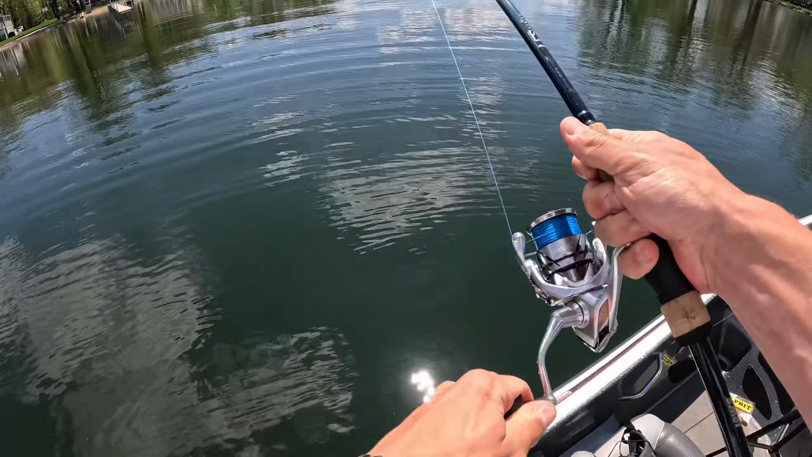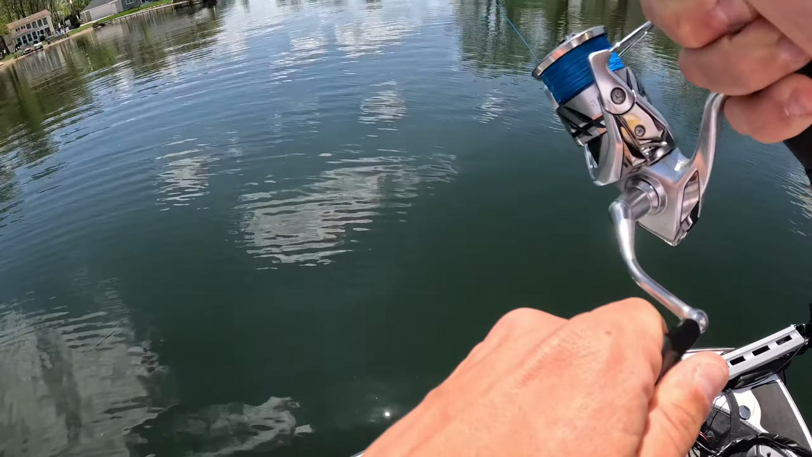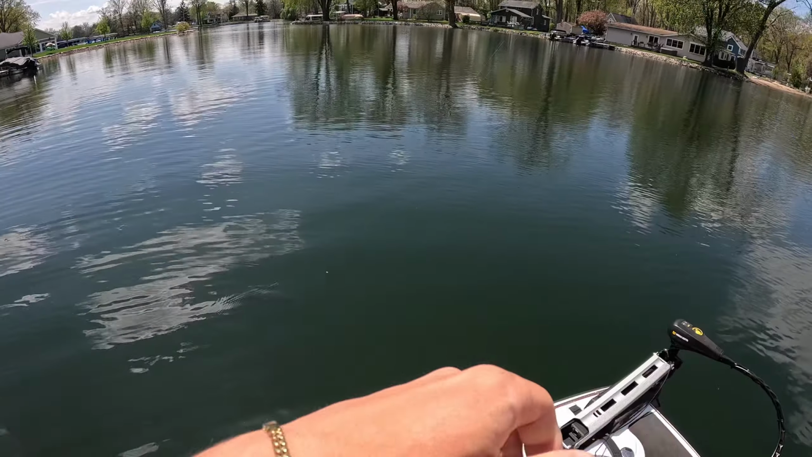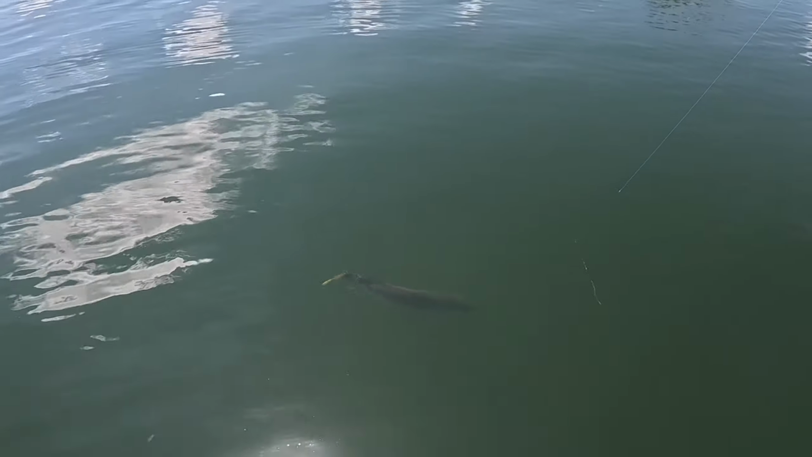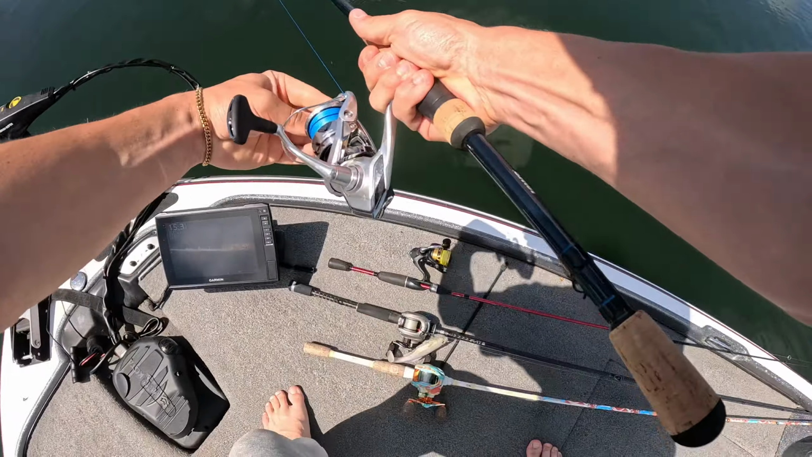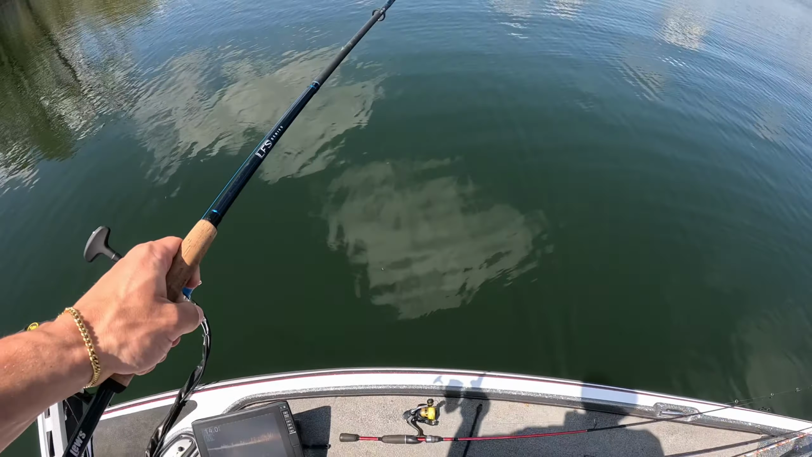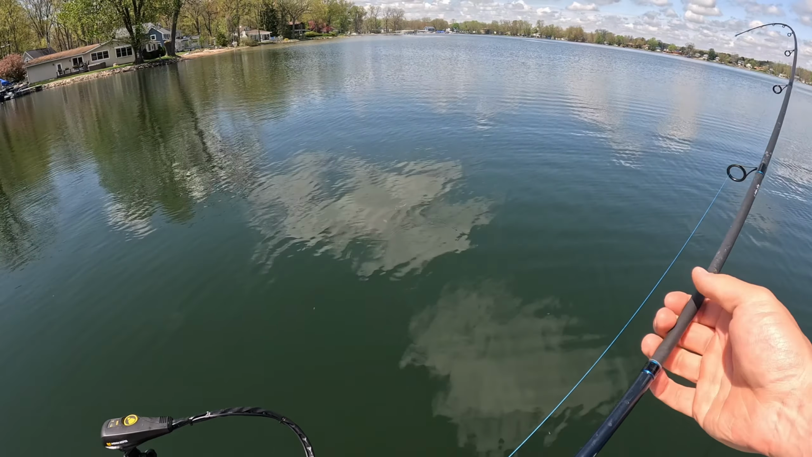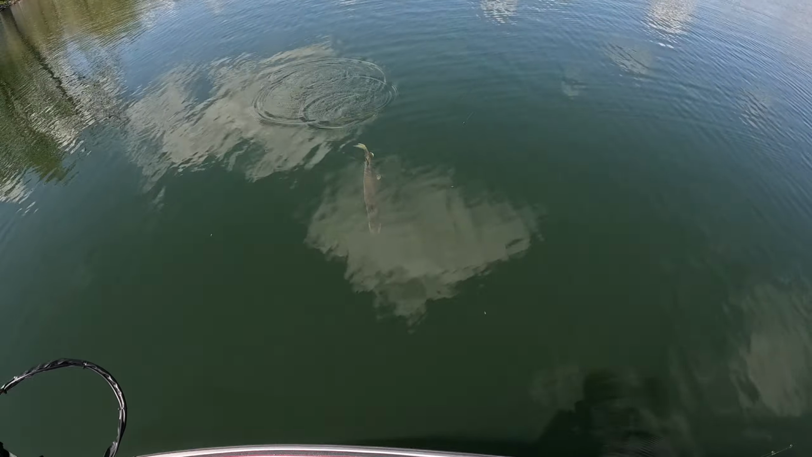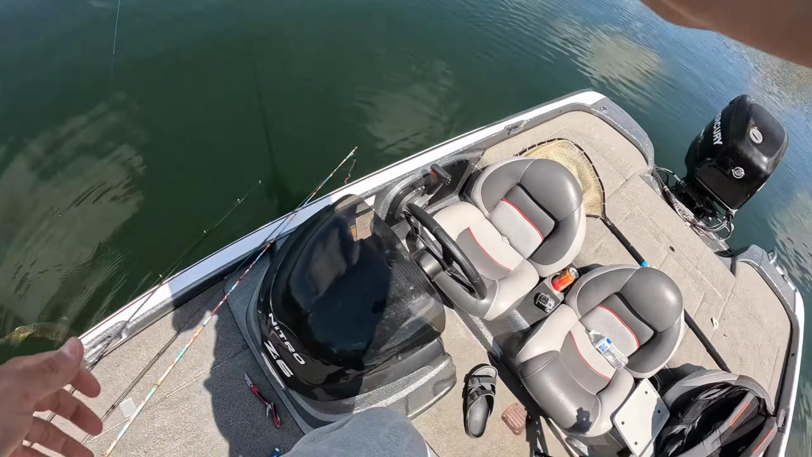Holy crap, I haven't even seen what it is. What a way to start the video though. Oh my goodness. Look at the size of that pike. Oh my gosh. This might be a 40-inch pike. Look at the size of this gator. Holy crap. Look at this thing. Let's see if we can steer him towards the back of the boat.